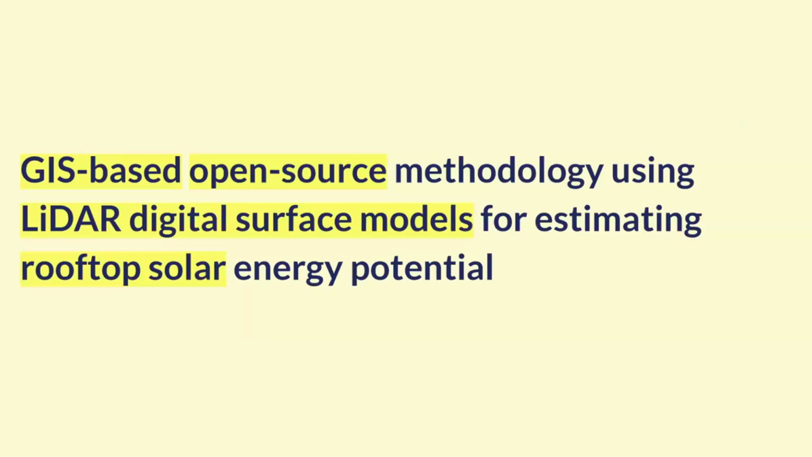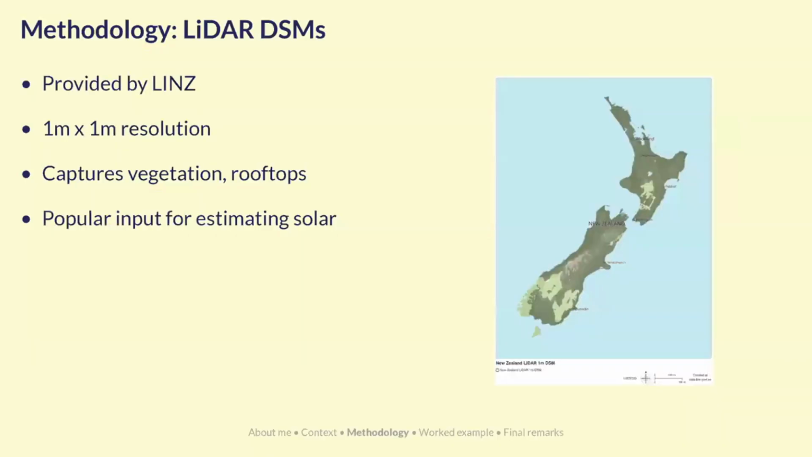I've highlighted some of the parts in the title I've given this master's project, which is a bit wordy, but I'll be talking about the methodology and about these things in particular. The whole methodology is underpinned by something called LiDAR DSM, so LiDAR digital surface models. This is a data set created by planes flying over an area, shooting laser beams at the surface of the Earth, and you can develop a model from that.